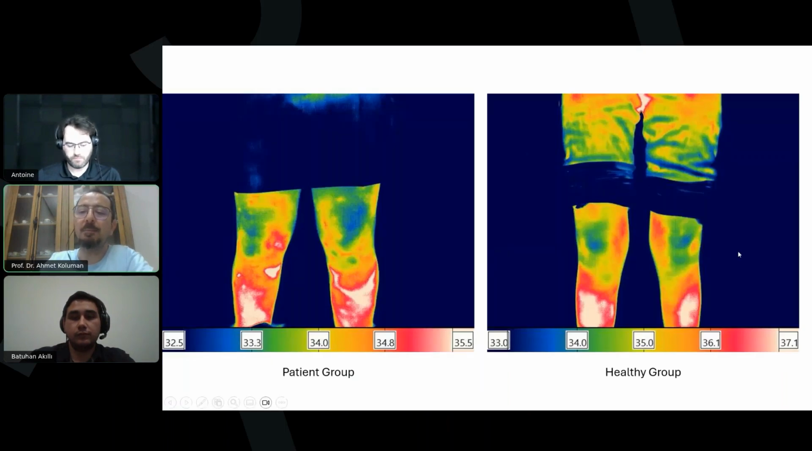This is the healthy patient. As Batuhan indicated earlier, it is late May in Denizli, where the outside temperature was around 37 degrees. So this is a homogeneous distribution, but in this patient, we can see a heterogeneous distribution around the knee.